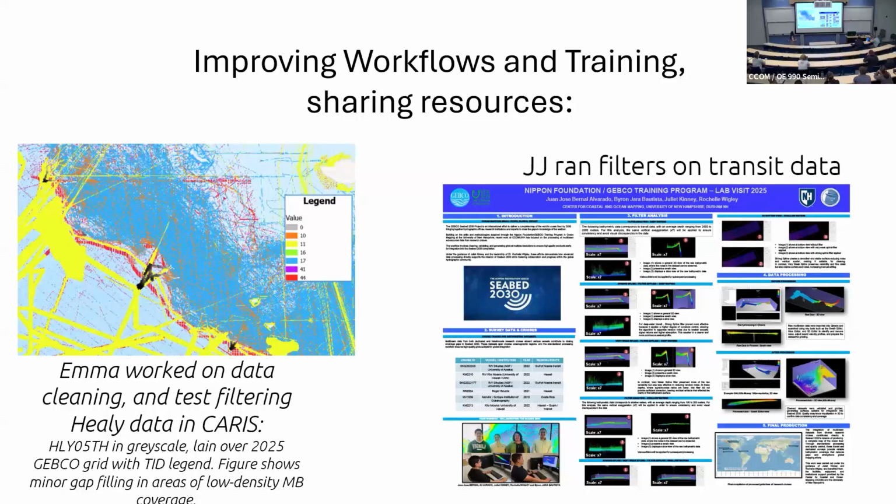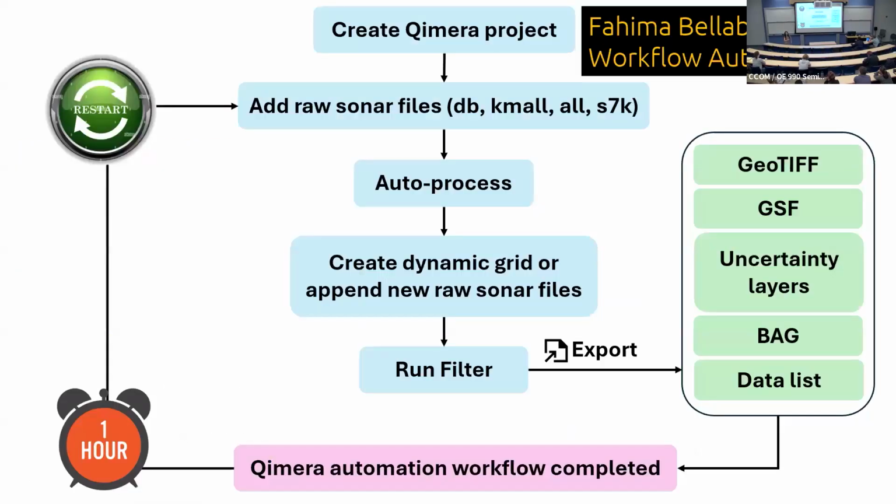And then we had JJ try to run some basic filters on some transit data. We had them clean manually, and then just, hey, can you run things through and see if it does anything useful at all? I'll have to see if this is repeatable or continues to be useful in the toolbox.